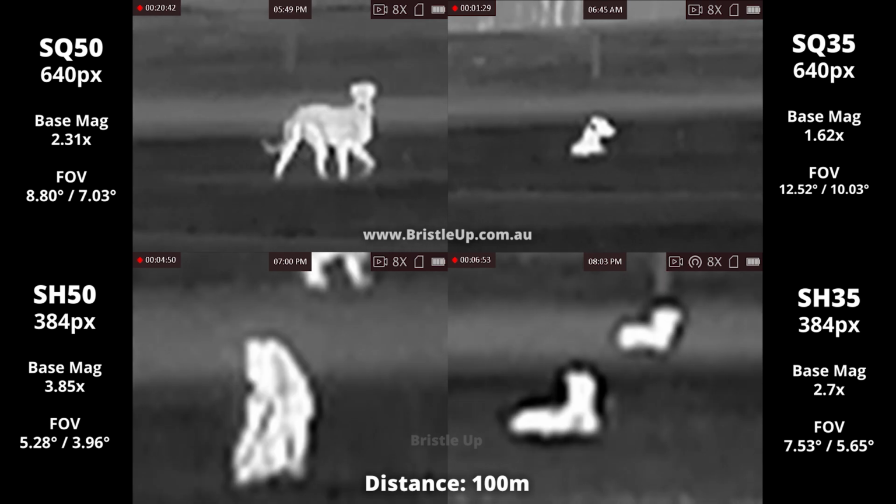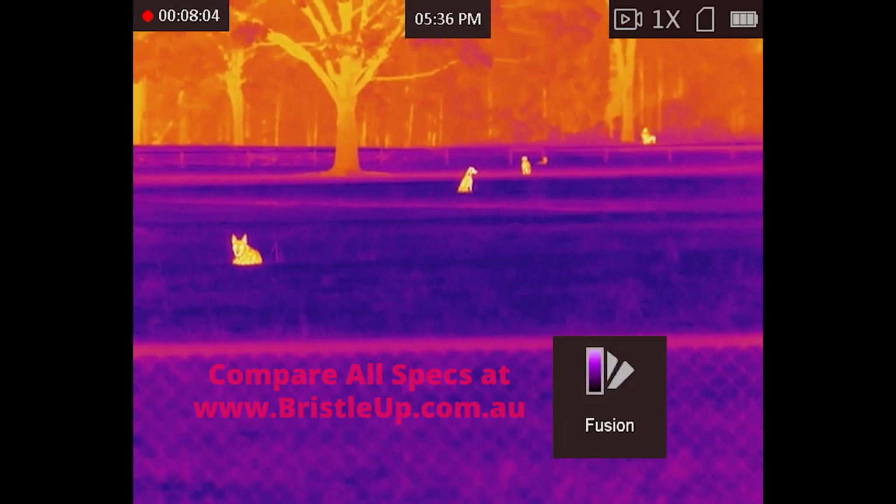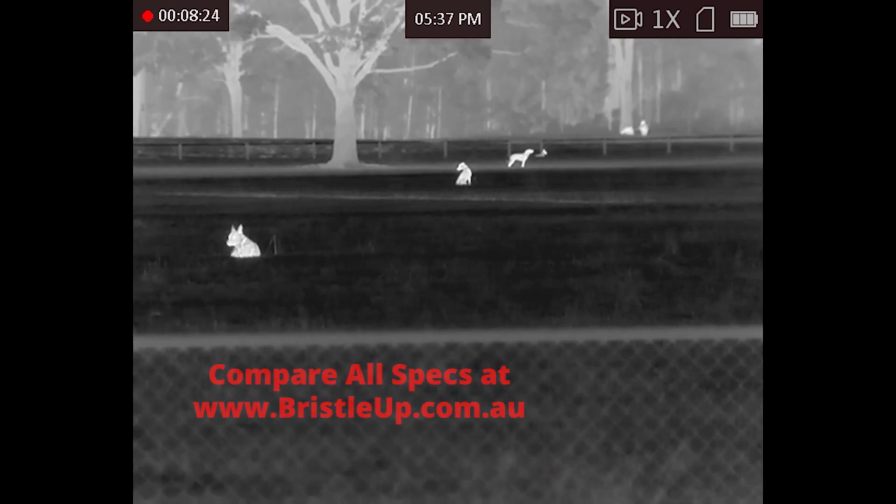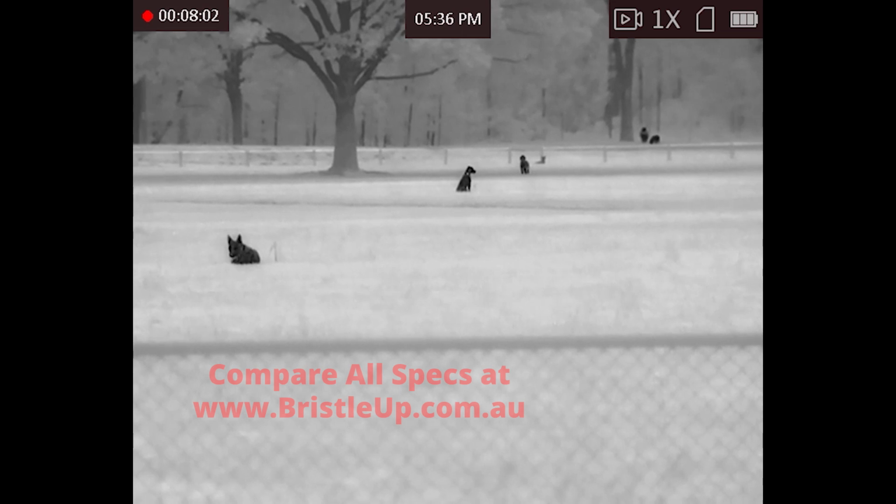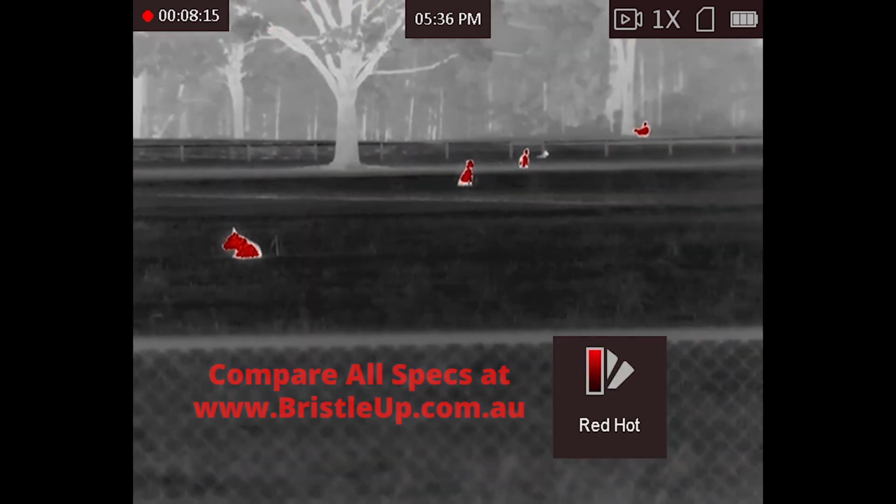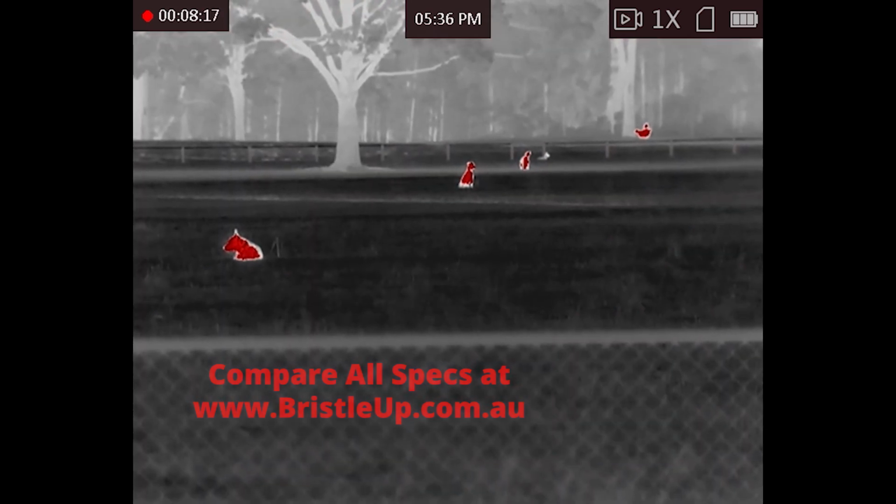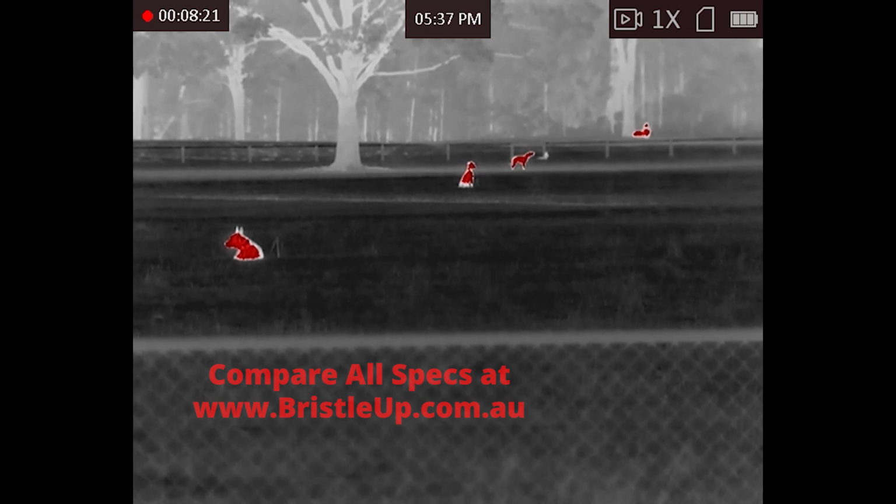It's worth noting that the Stellar series has 4 different color palettes: white hot and black hot, which are the ones most commonly used by hunters. Then we have Fusion, a much more colourful option, and lastly red hot, which is basically white hot, but it will show red in the hottest areas.